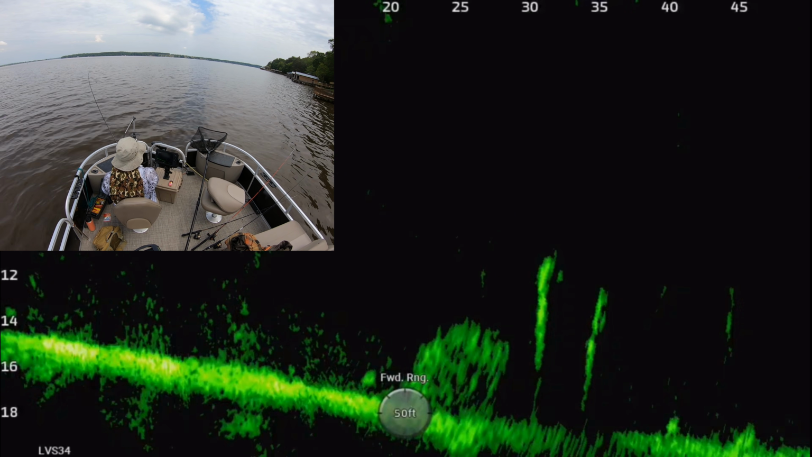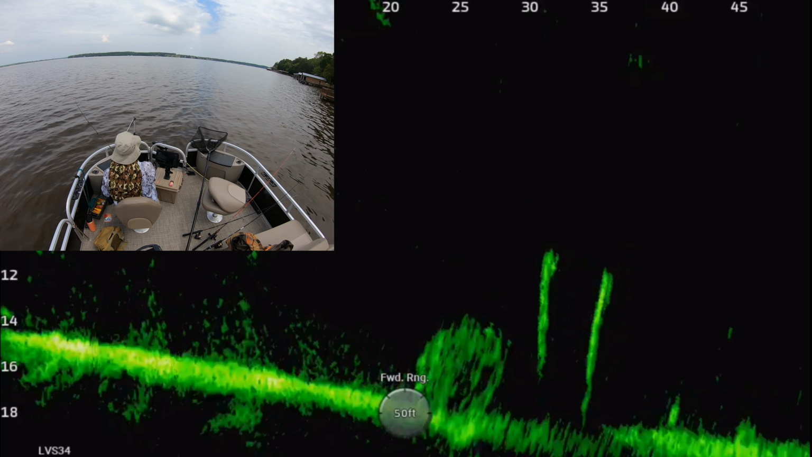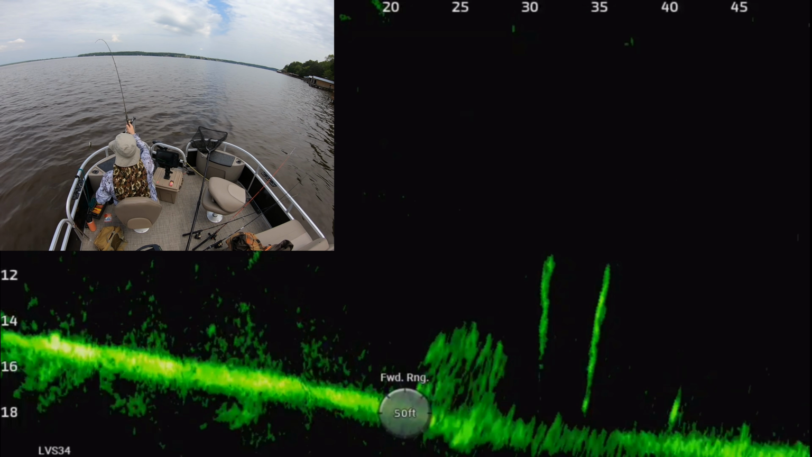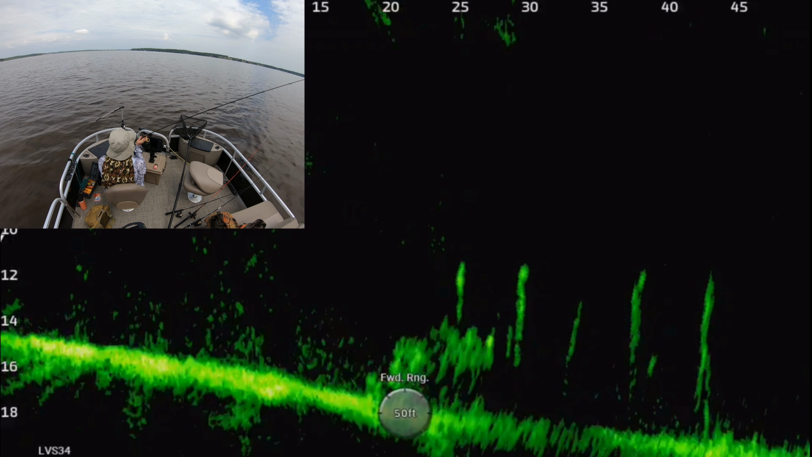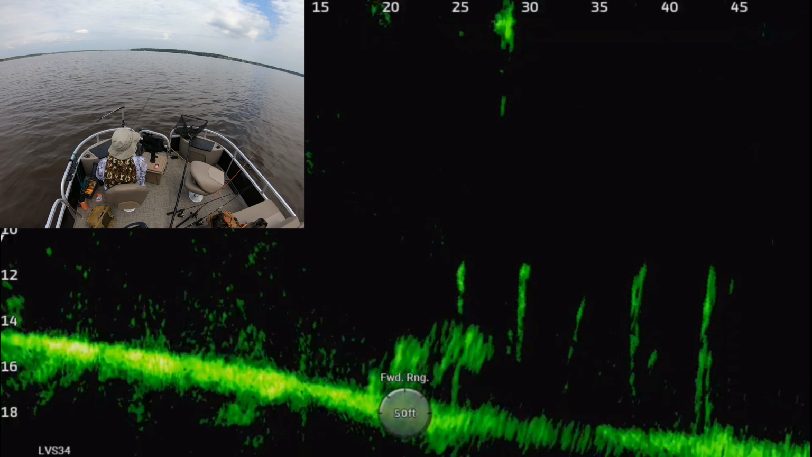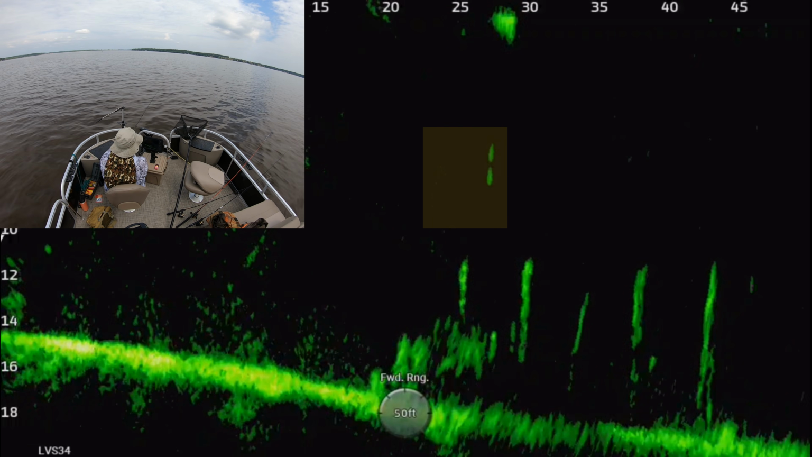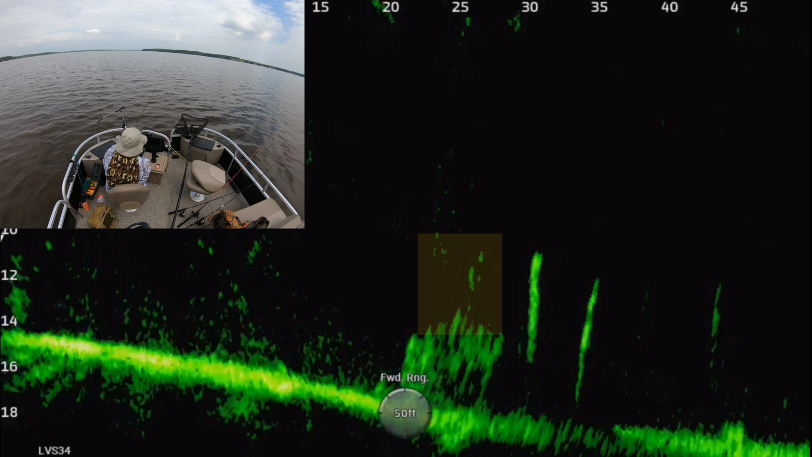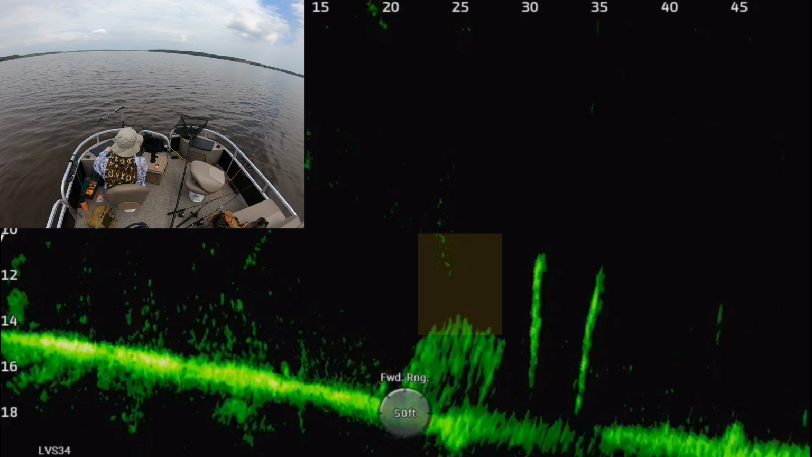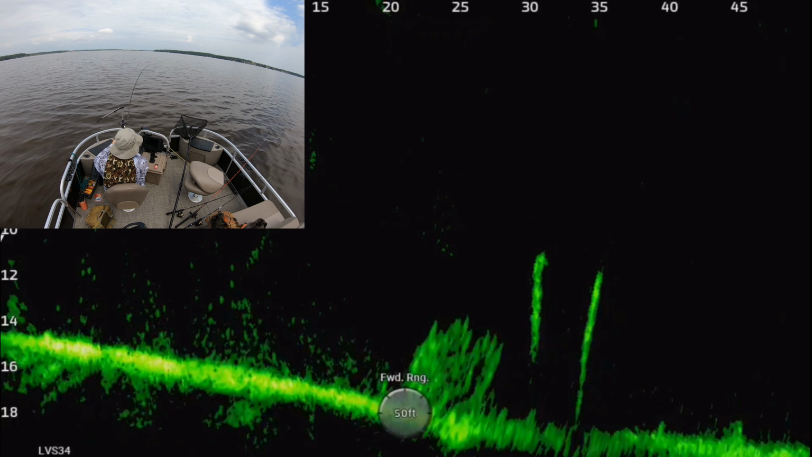And so it's like I said before, it's just like with 2D or chirp sonar. Sometimes you just fish the structure. Sometimes you can target the individual fish, watch them come up and bite. But sometimes there's stuff like this. You'll see a big pile of stuff, and just fish it like you normally would, and you'll get bit.